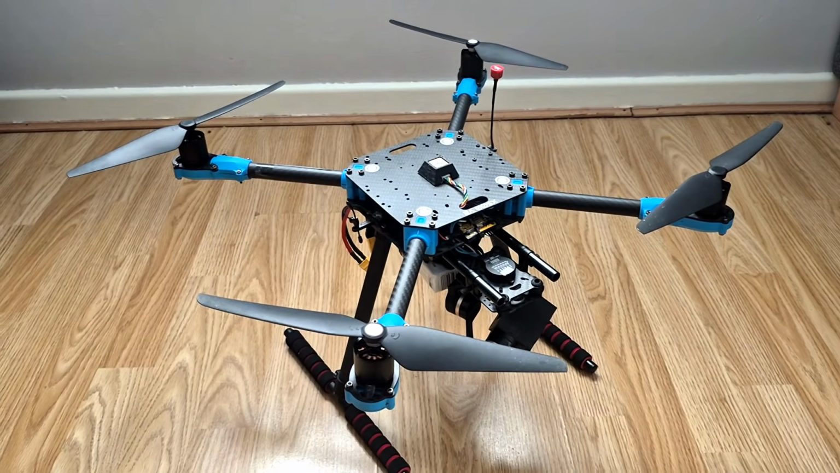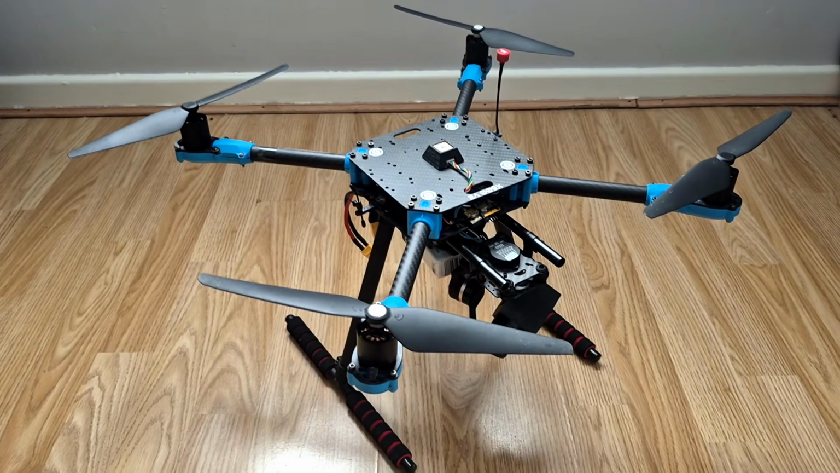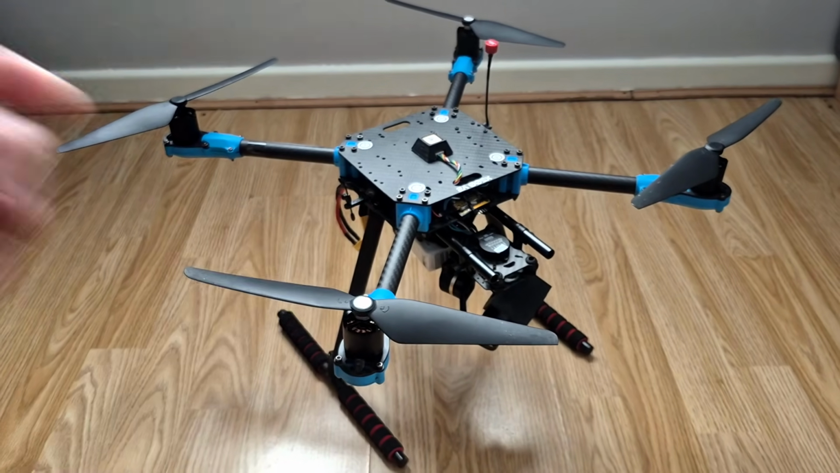Now granted, that drone is going to be capable of a lot more than this. It's going to have some fancy AI features on board, and it's going to have a longer flight time and stuff. But if you're just interested in having a thermal drone, this is significantly cheaper than anything that DJI makes.